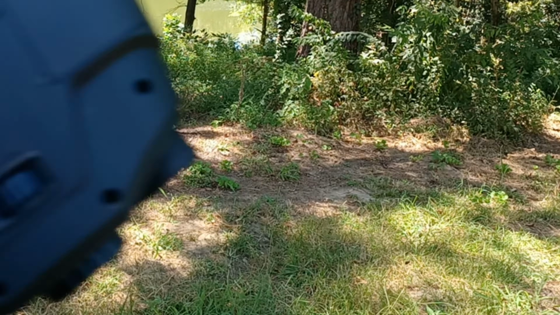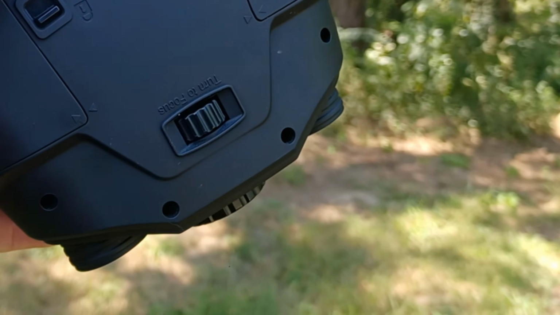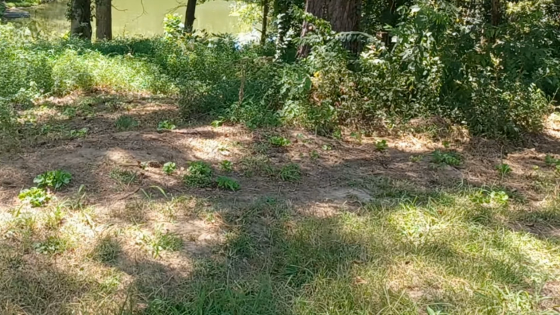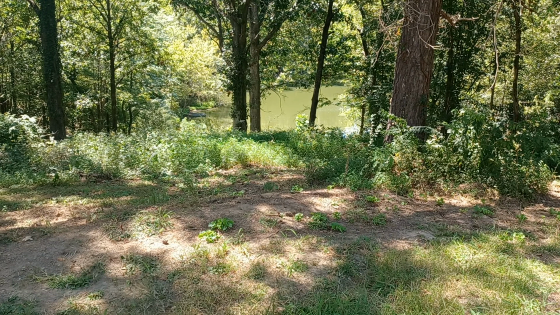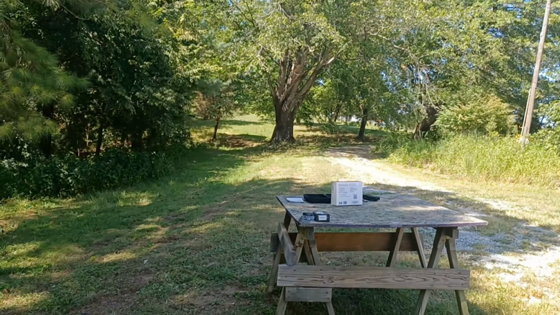Now there is a zoom wheel on the bottom, correction, there's a focus wheel on the bottom here. So you could focus for any distance. And I just focused for this distance. And you could see out here across the lake. Now again, in real life, it has better performance than what you could see here. And let's go over here. Okay, now we're looking over at my side field here, and we'll try and get some video of this. You can see out in the distance there.